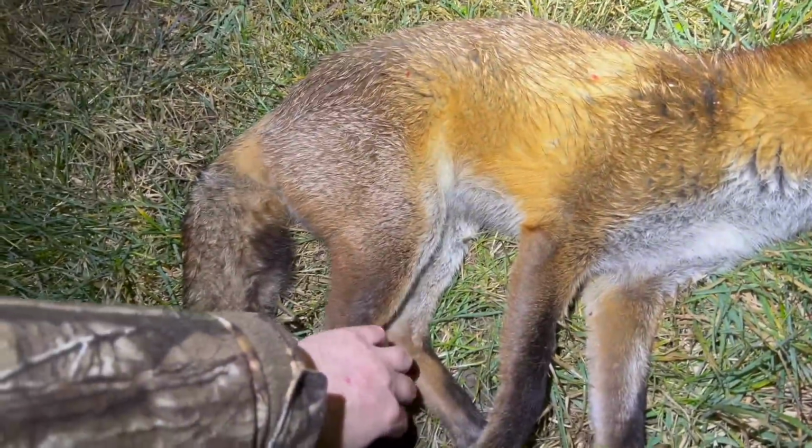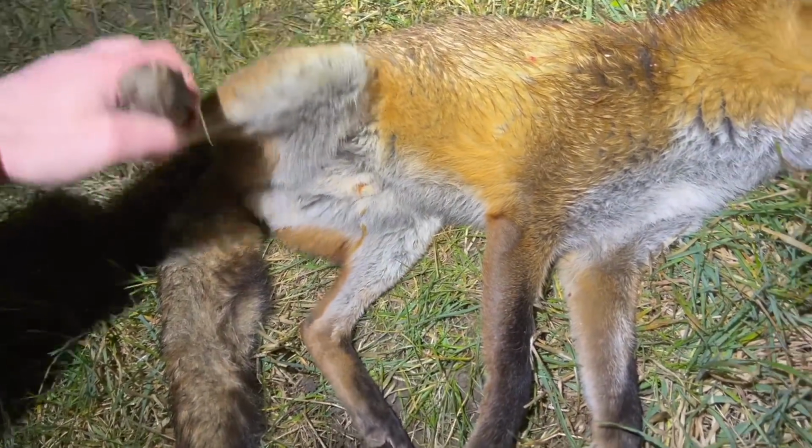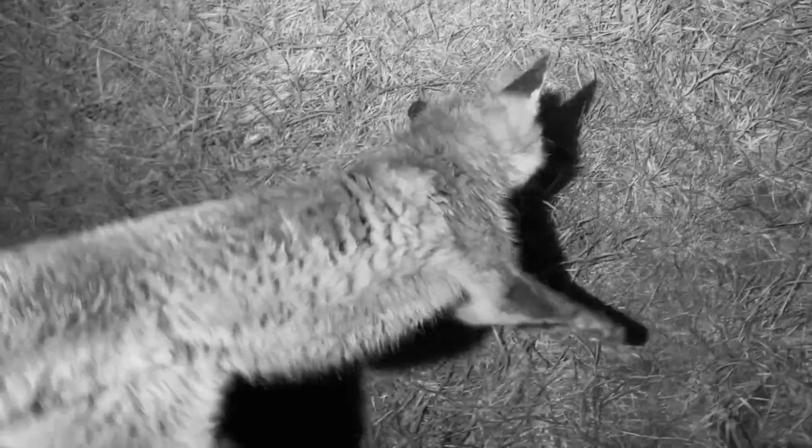Little dog fox, I think. Yeah. Came out to the vixen in heat call. There we go.